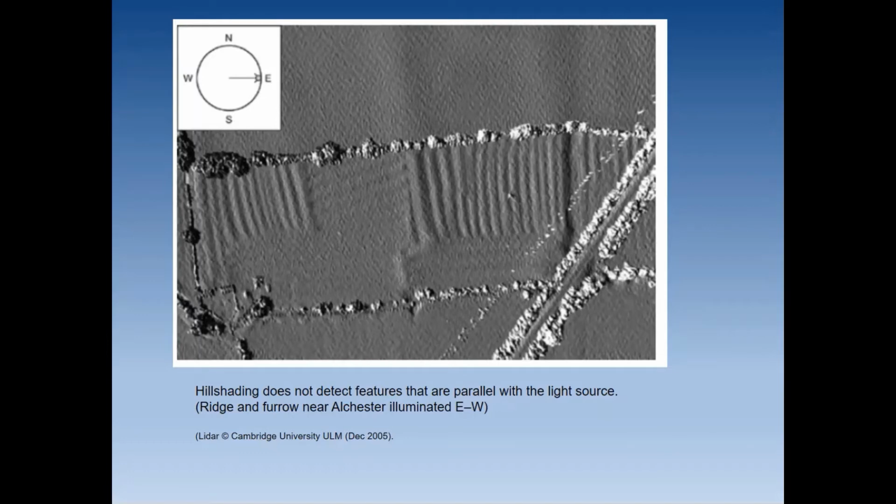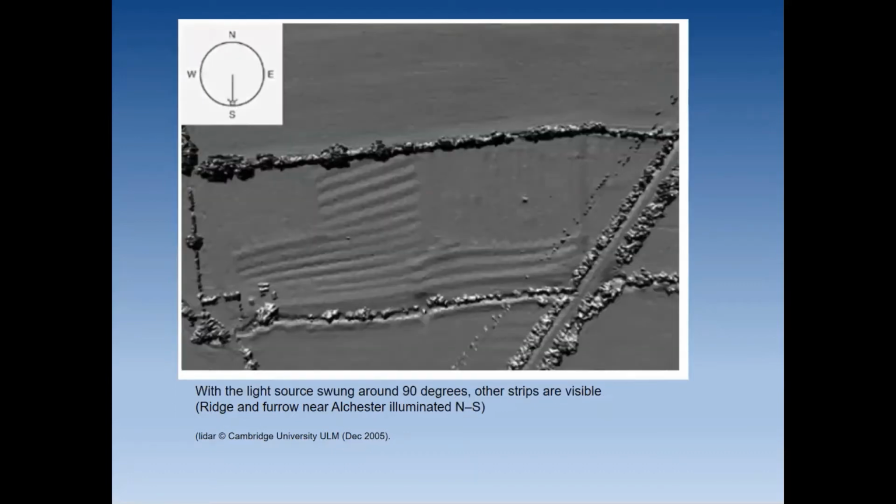Here's a bit of ridge and furrow. It's not that nice, but it serves the purpose to illustrate how with the sun basically in an east-west direction, you can see the north-south ridge and furrow. And then if you switch the sun to a north-south direction, voila, you get actually slightly nicer east-west ridge and furrow, but the north-south ridge and furrow has gone. But it's the same data. It's just the sun's being modelled in different directions, and so you're getting different patterns.